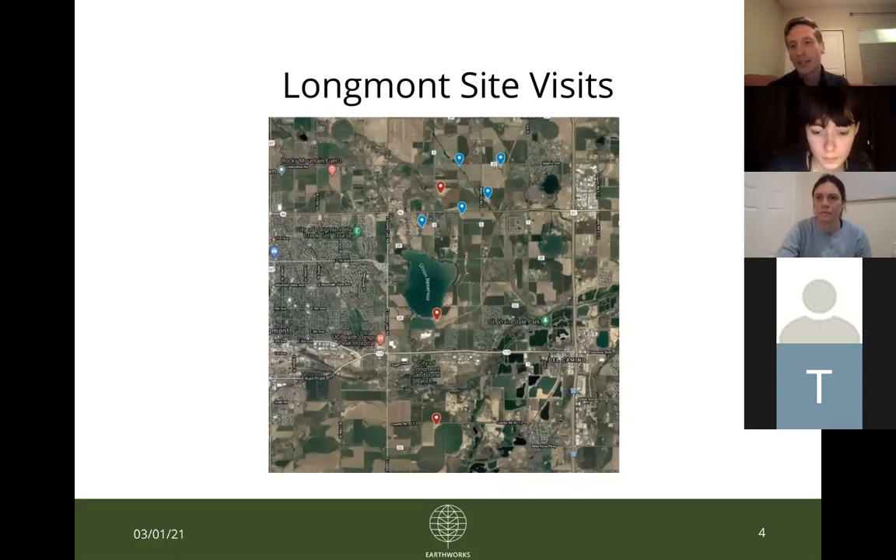And so from north to south, those sites are the Cub Creek Hayley site, which is the furthest north one, just north of Highway 66 there. The one that's right on the Union Reservoir is the PDC Energy Union site. And then the furthest south site that's in red is Extraction's Rind Valley site, which is just south of the city of Longmont and just south of the Sandstone Ranch.